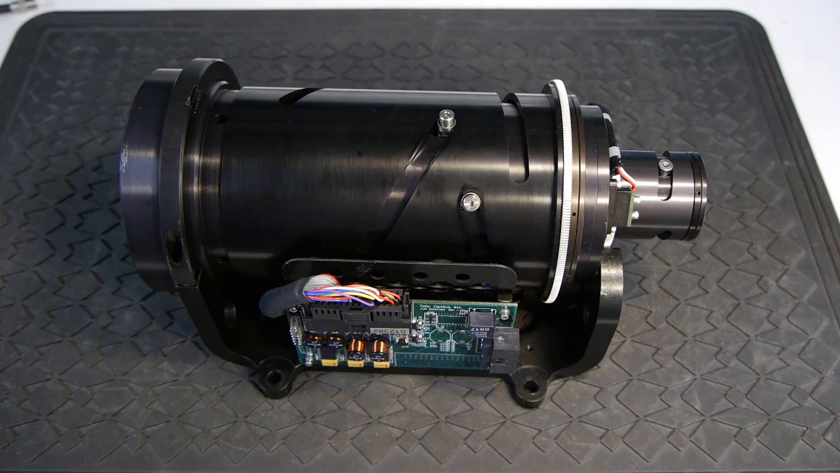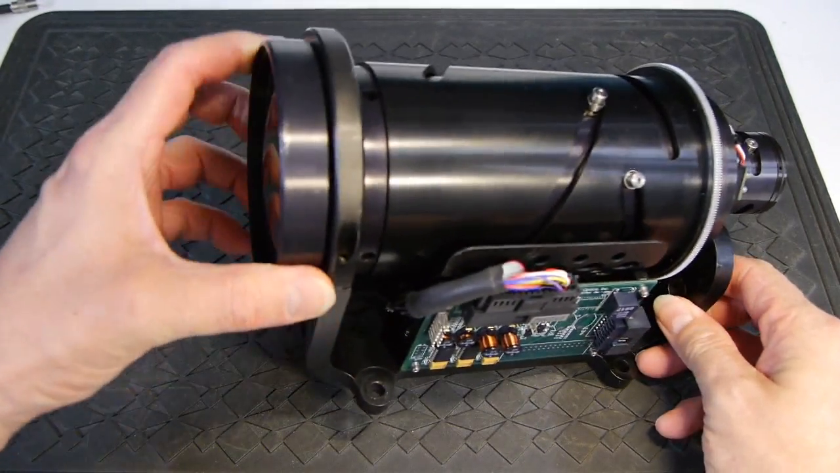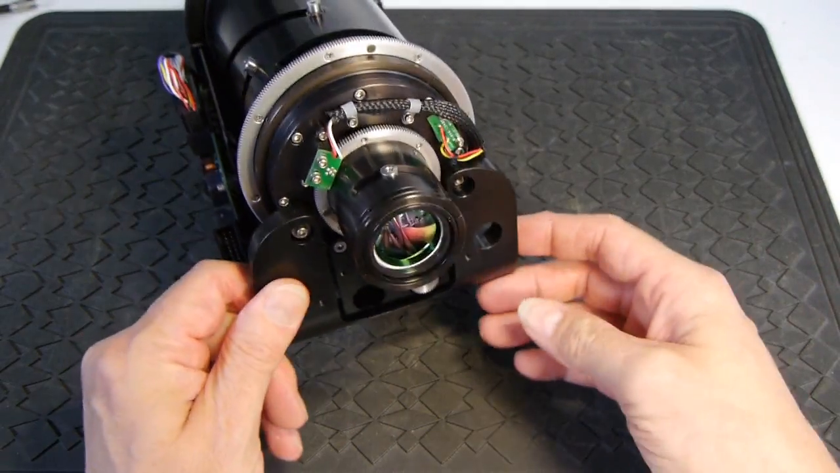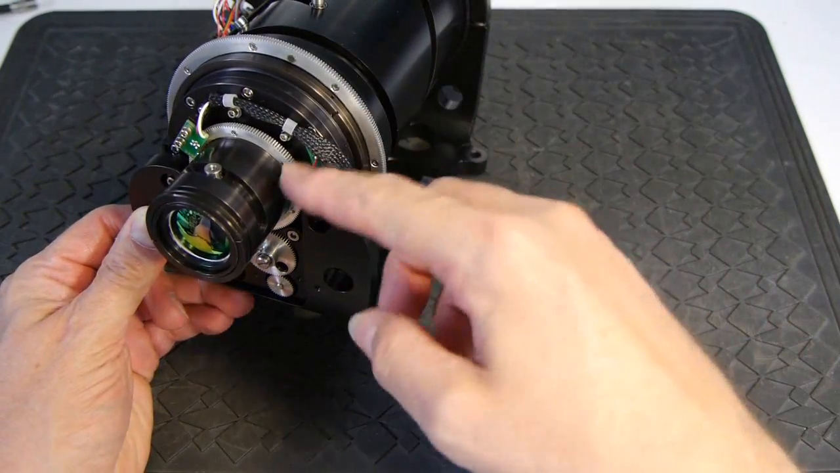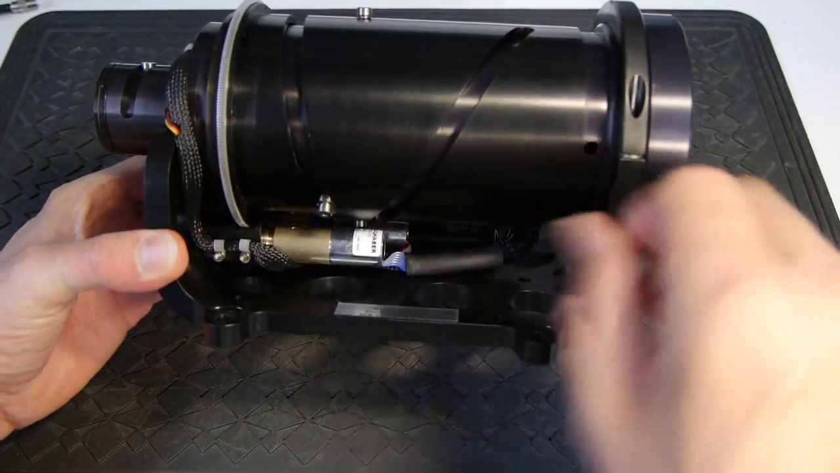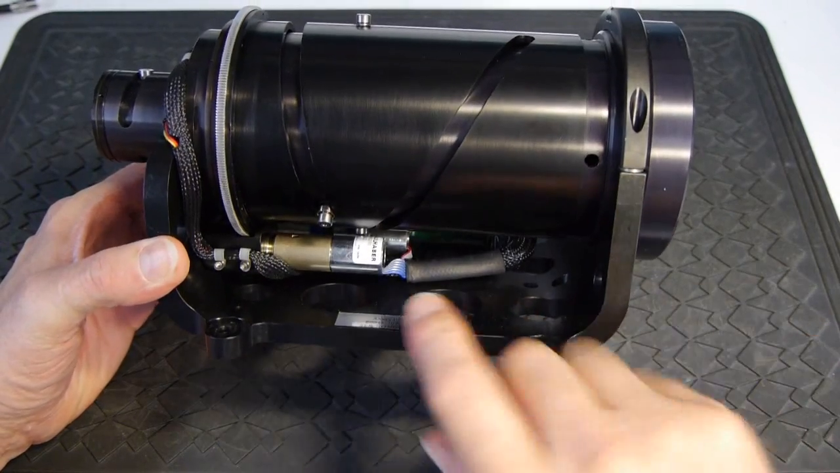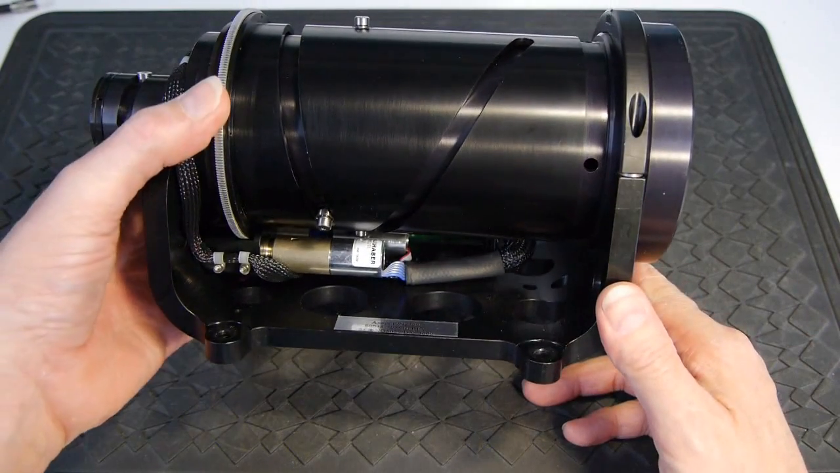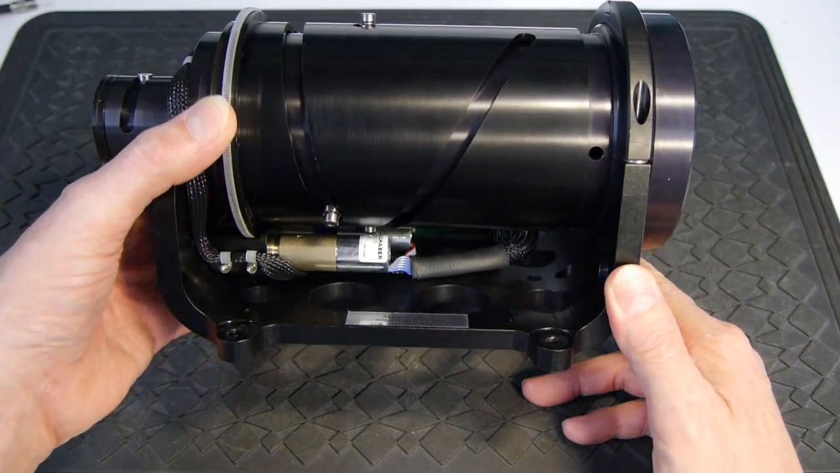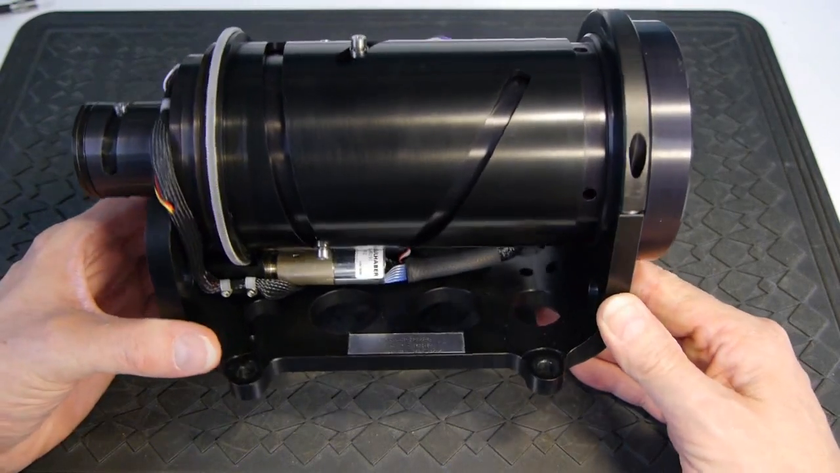So here's the main lens assembly. Nice big 85mm front element, somewhat smaller rear element. You can see the ring gears here and the transfer gears to the motors that are mounted underneath. I said earlier on these motors are stepping motors. In actual fact that's not true. The motion of them is extremely smooth, and they can't possibly be stepping motors. I think they must be AC servo motors.